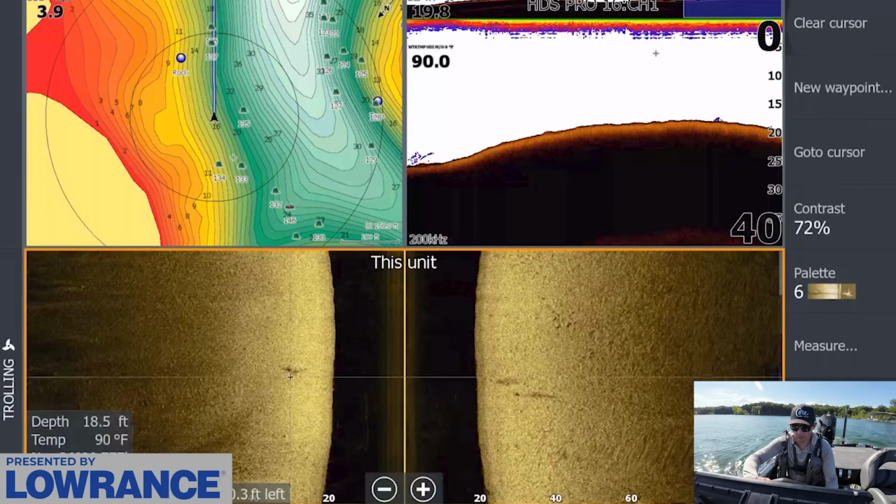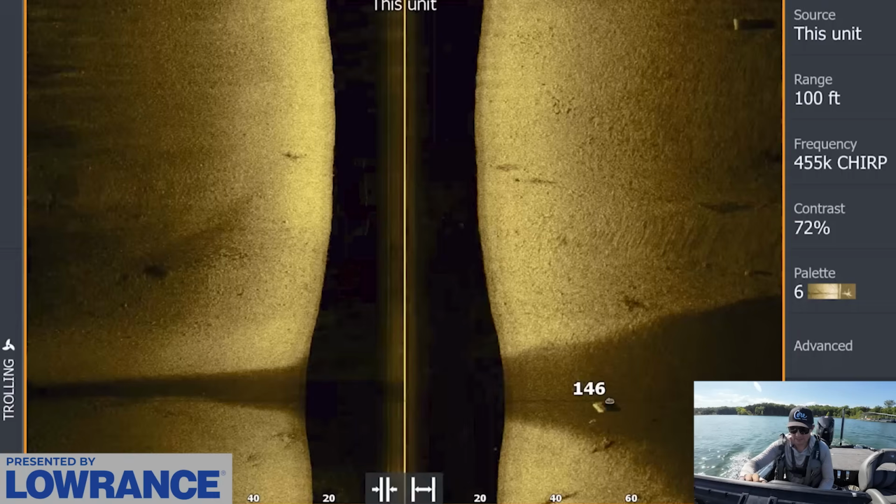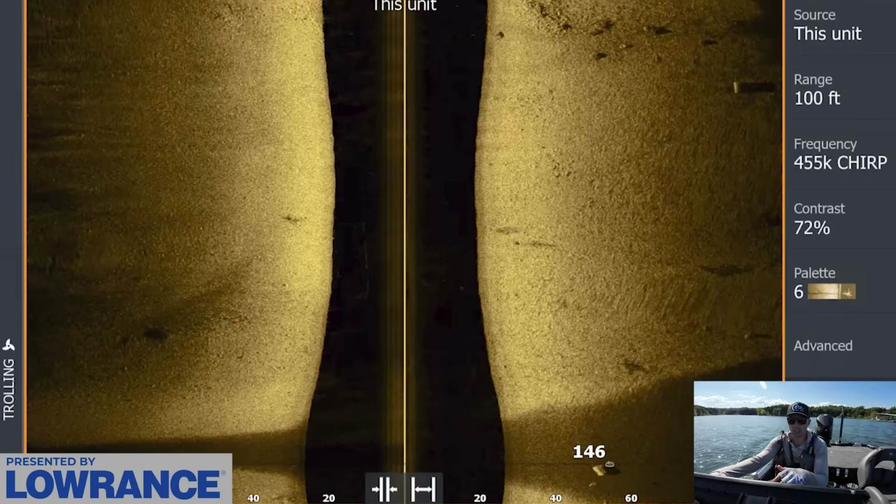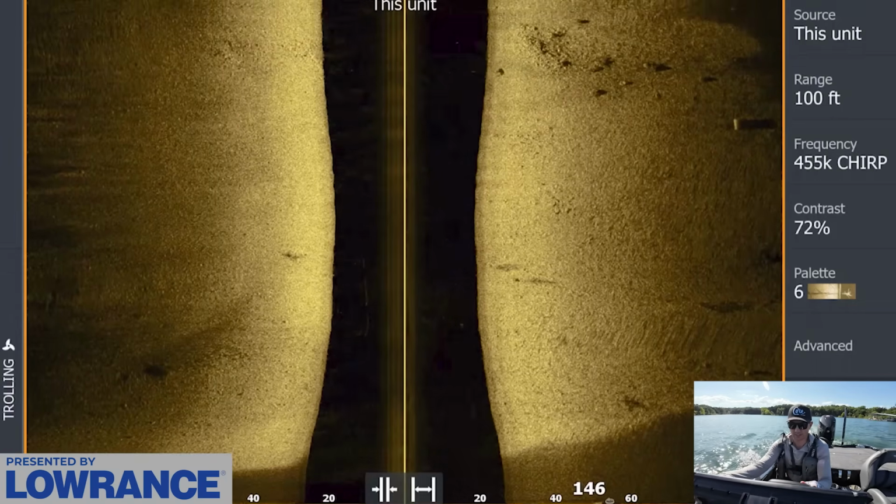And you can see there's all these little tiny stick-ups that we're seeing, and this is the type of stuff I'm marking. These little tiny stick-ups you can barely see, and when I do end up fishing them with the forward-facing sonar, they look barely visible a lot of times.